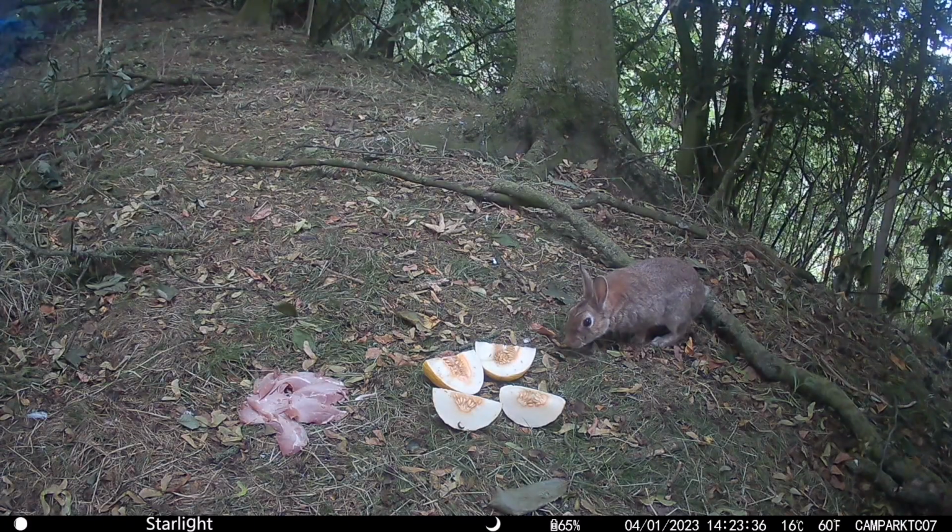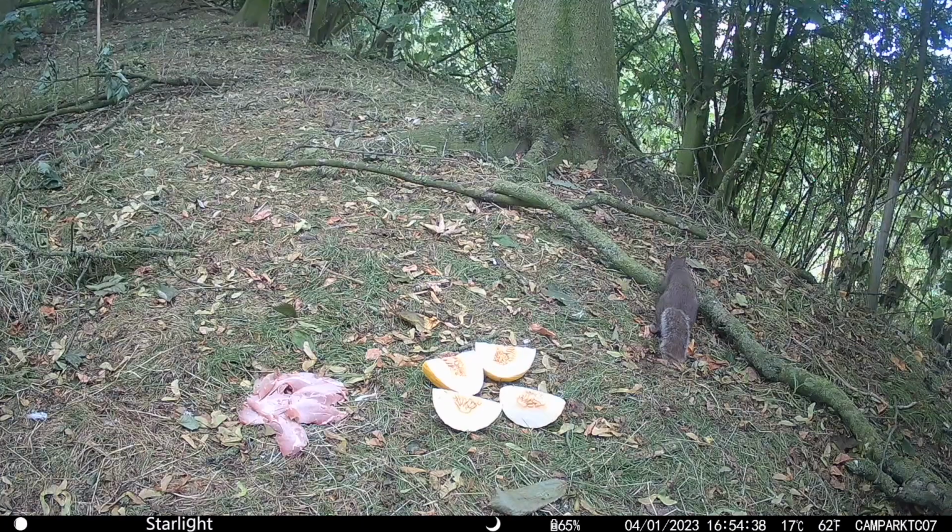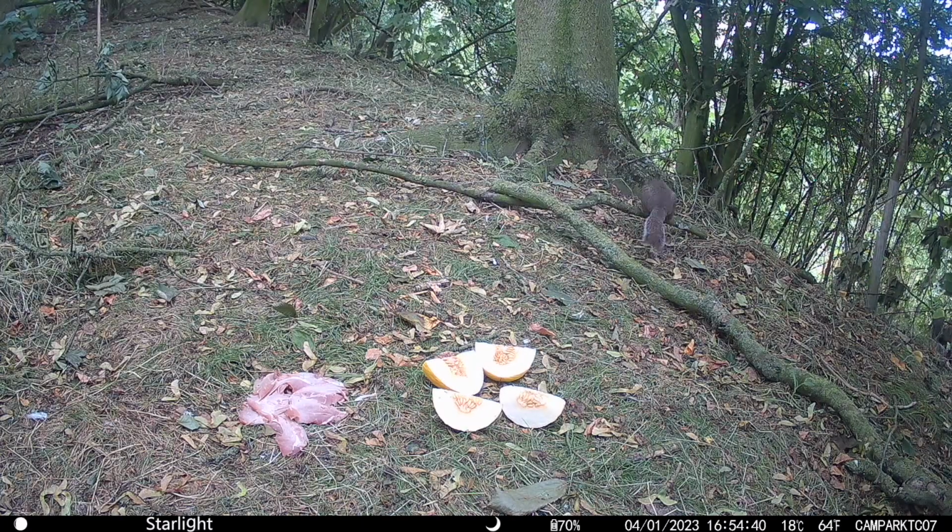So it started out with a rabbit. One tiny sniff, thinking what's going on here? Nah, that isn't normal. That isn't what I'd normally eat. I'm off. Wasn't interested. You can see the ham there, it's beautiful ham and a fresh watermelon. Squirrel just went straight past it. Not a care in the world.